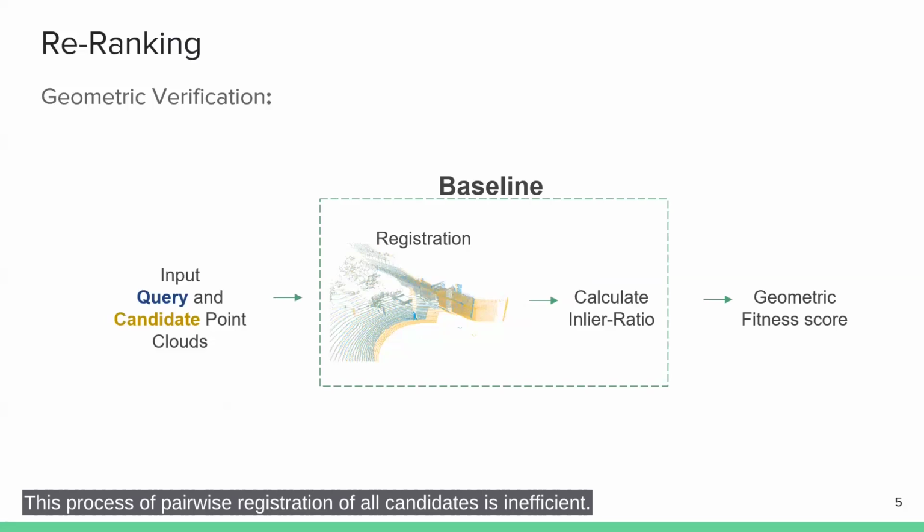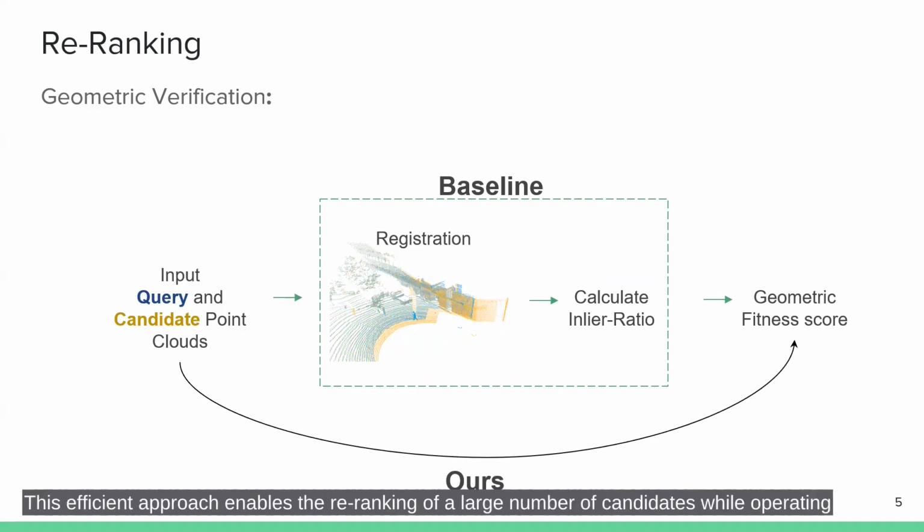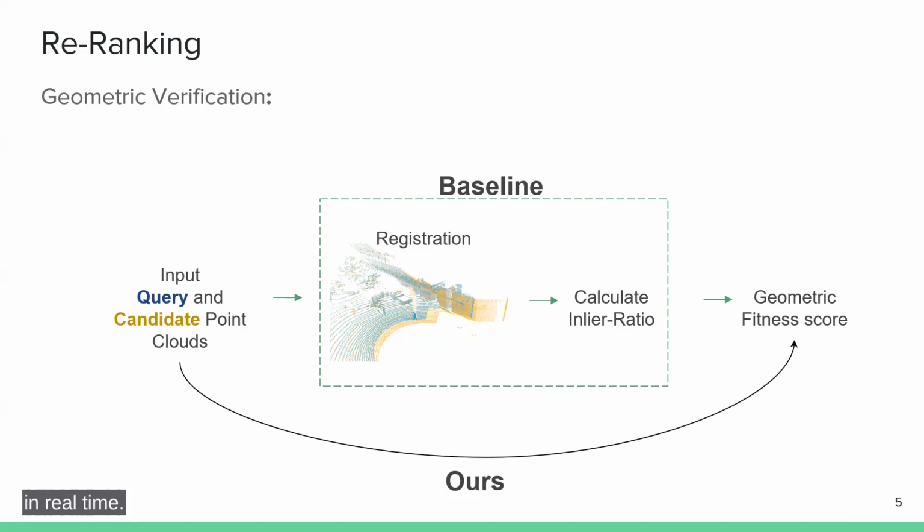This process of pairwise registration of all candidates is inefficient. It prohibits processing a large number of candidates during real-time operation. To address this, we propose a geometric verification method that does not require registration and directly calculates the geometric fitness score. This efficient approach enables re-ranking of a large number of candidates while operating in real time.